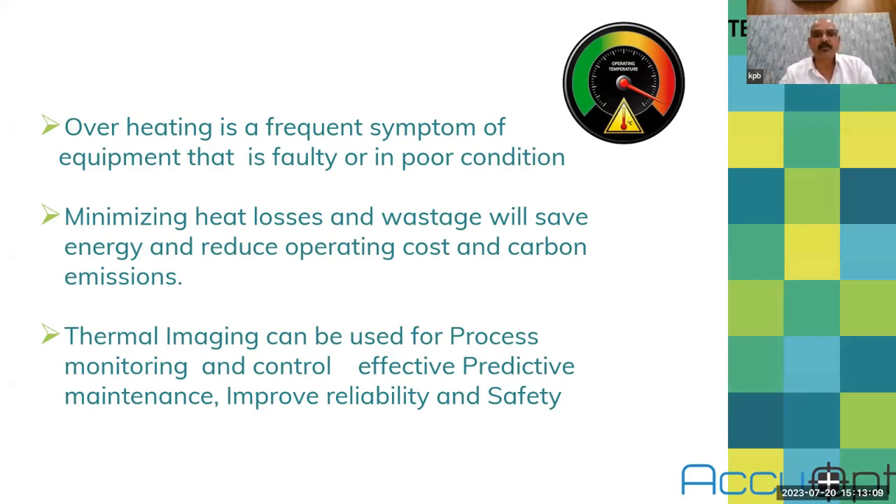Minimizing heat loss and wastage will save energy and reduce operating cost and carbon emissions. Thermal imaging can be used for process monitoring and control, effective preventive maintenance, and improved reliability and safety.